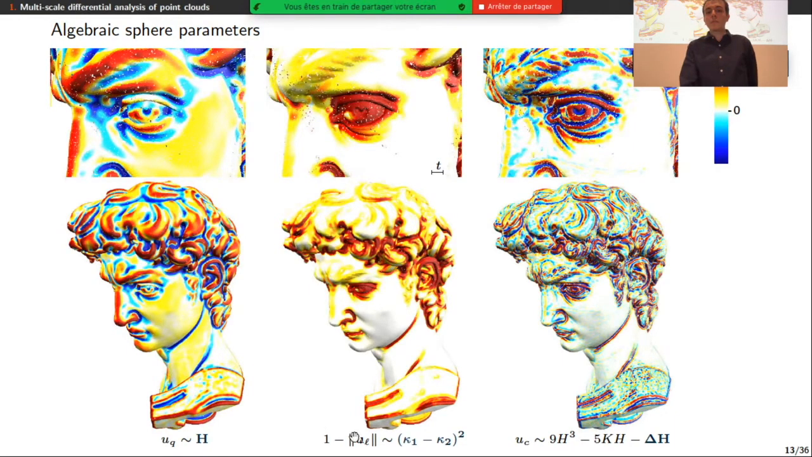At the center, we can see that the norm of UL that defines this anisotropy measure highlights anisotropic parts like the nose or the neck here, for instance, or the eye if we look closer. And finally, the constant parameter that involves higher order derivatives highlights the local relief of the surface, as we can see on the right.